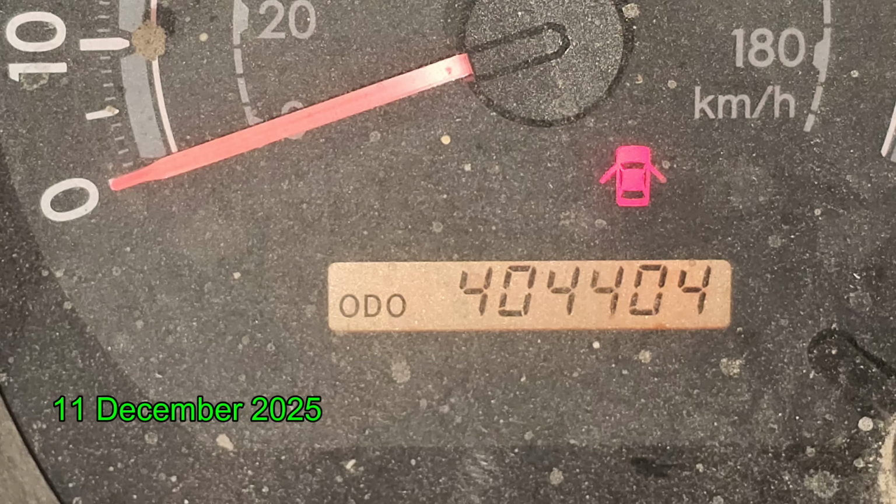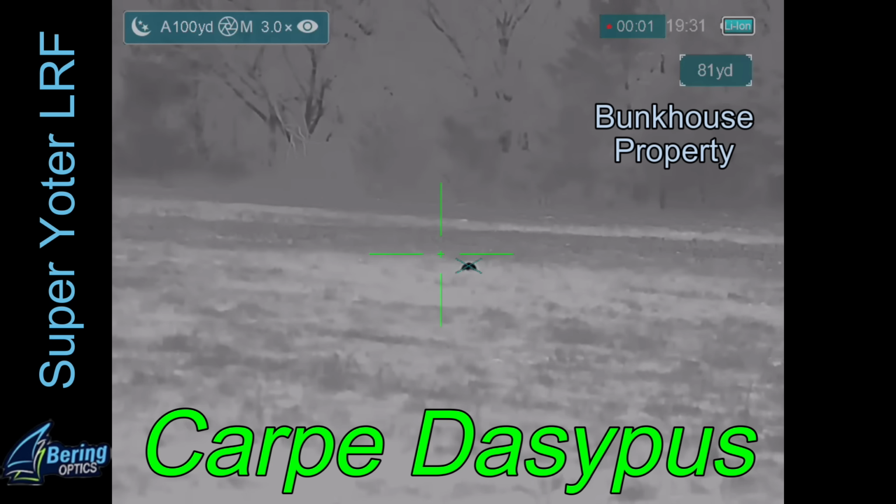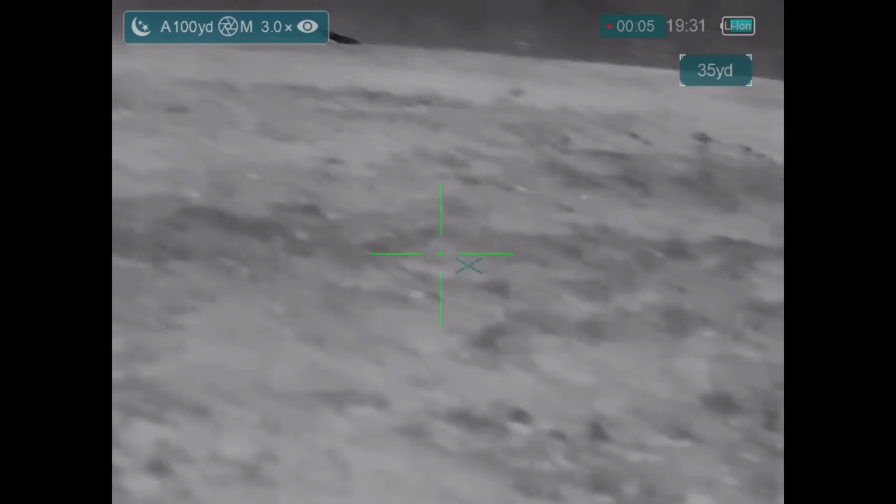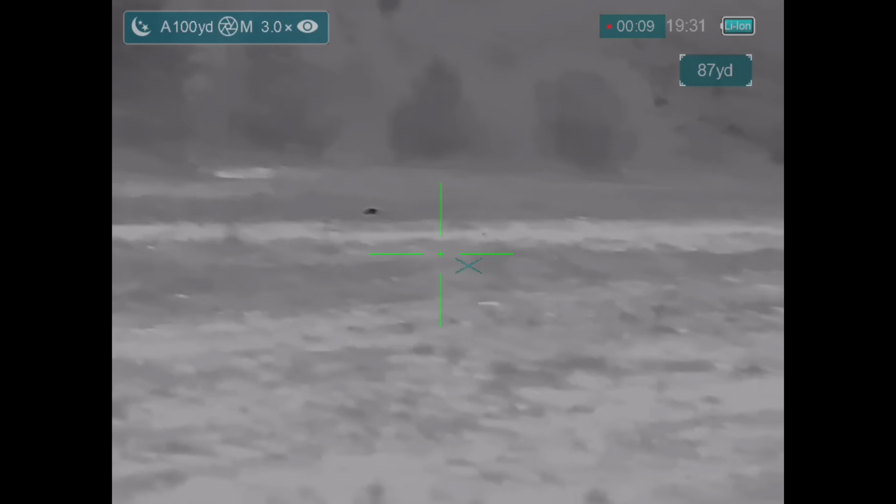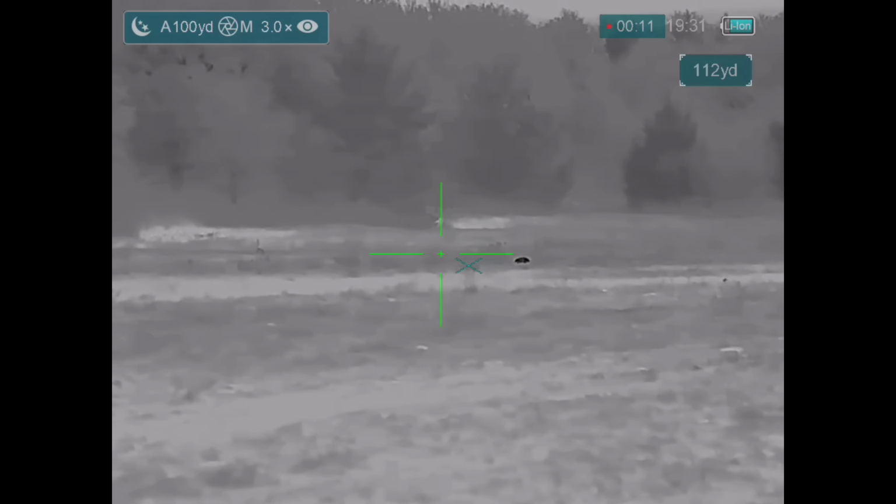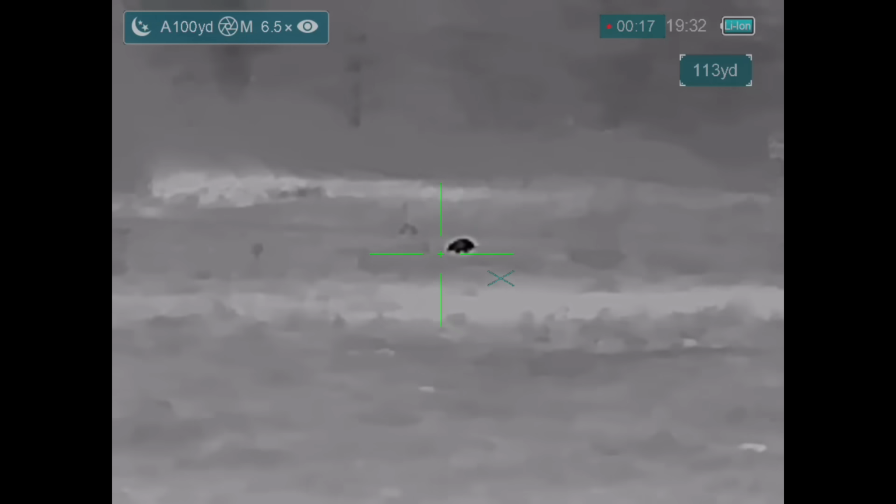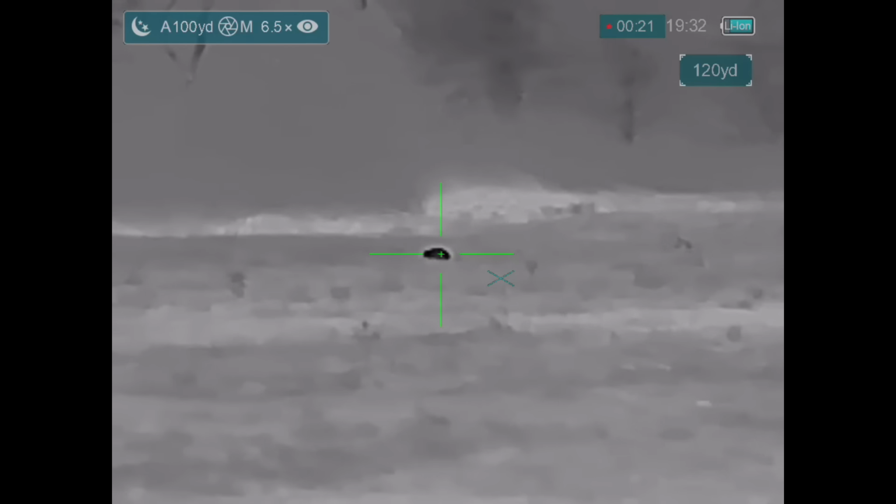Next night out hunting, the truck has 404,404 miles on it. Still going strong. Carpe Daisipus. Looking for pigs, but I'm just finding boars. And male armadillos are called boars, and every one that I shot tonight that I was able to find was a male. I've got 2 in the field right now.